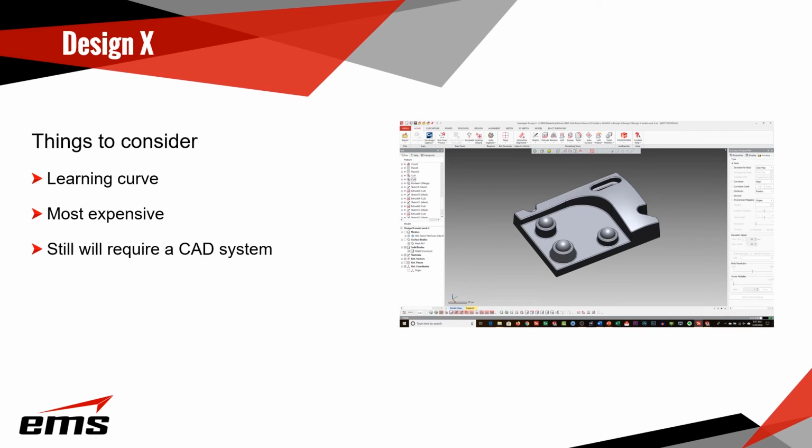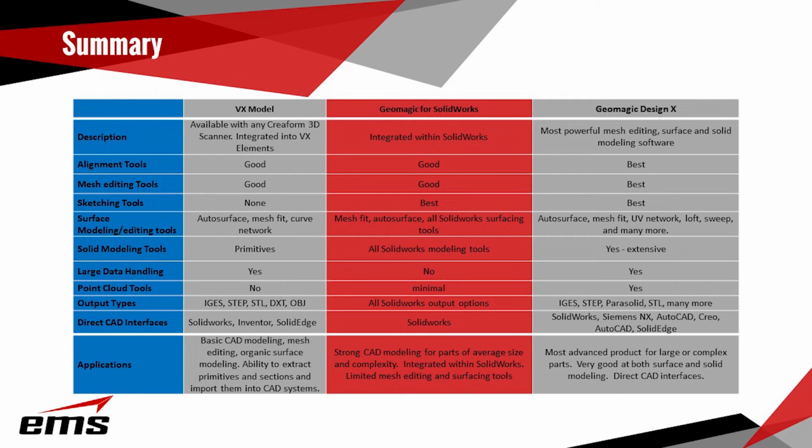If you were just doing reverse engineering and going straight to CNC machining or some other application where you don't need drawings and assemblies, then you'd be fine. But most people are still going to require a CAD system. So now let's take a look at all the products and just see how they compare. And this sheet, there's a lot on here. This is something we can provide to people if they'd like to see it or study it more.